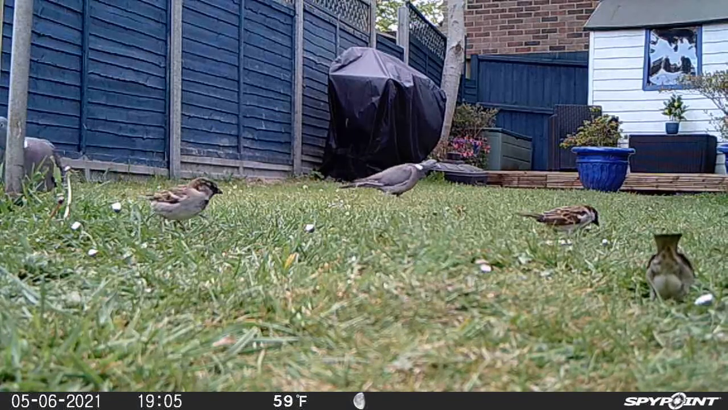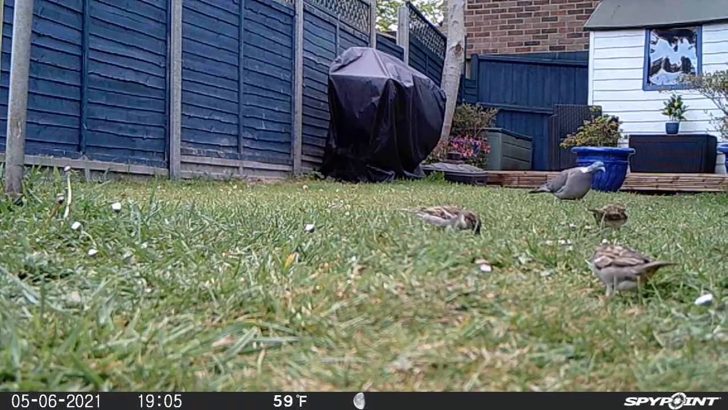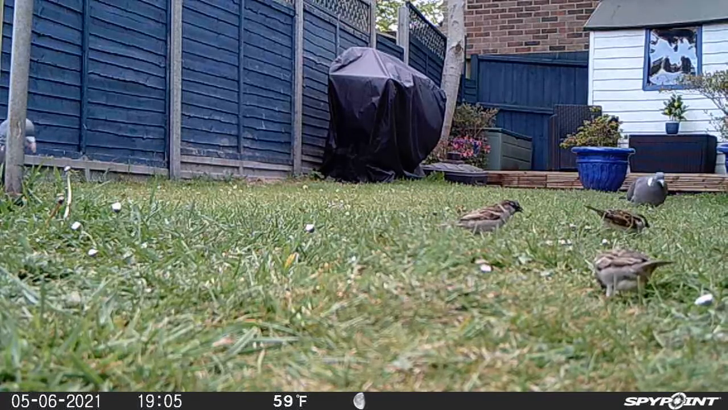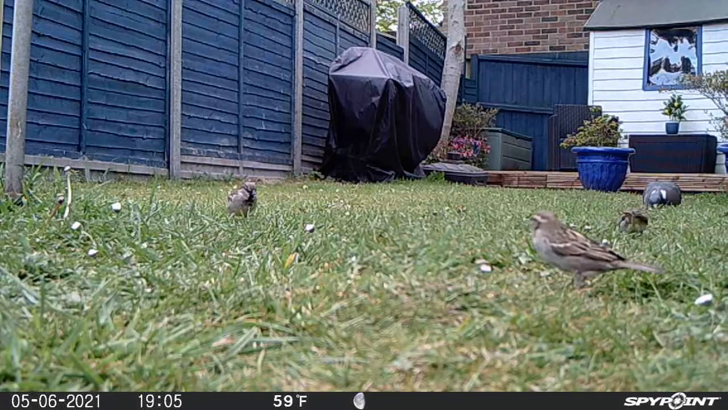We have quite a few house sparrows visiting the garden. They come in 2s, 3s and sometimes 5s or 6s. So there's quite a few of them coming down to feed off the seeds that have fallen from the bird feeders.